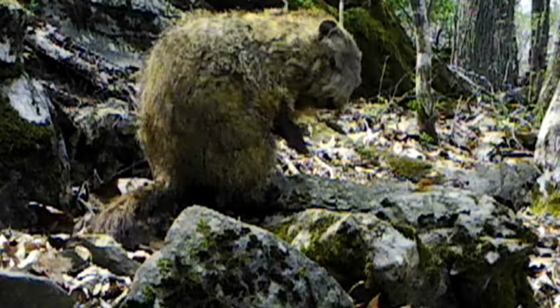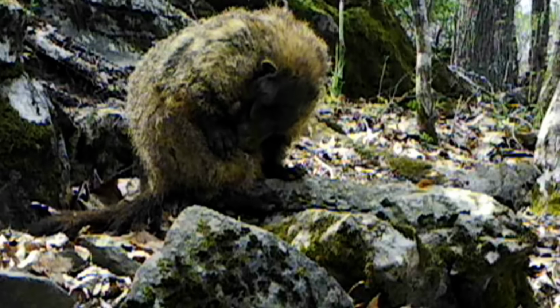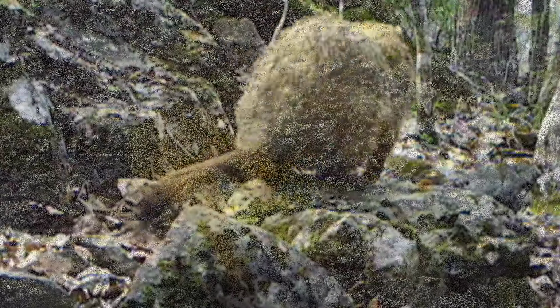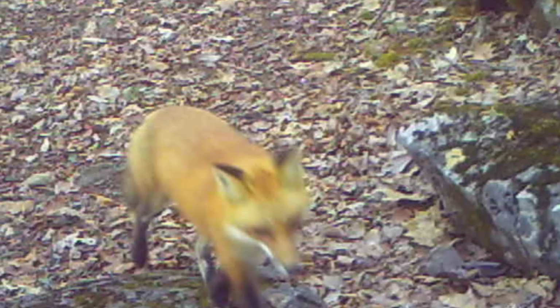And the old Dirty Dan clan's out making their round, coming and going. They'd better be careful, these old coyotes out. And here's a rare glimpse on the ridge of a red fox during the day. Rare to capture that.